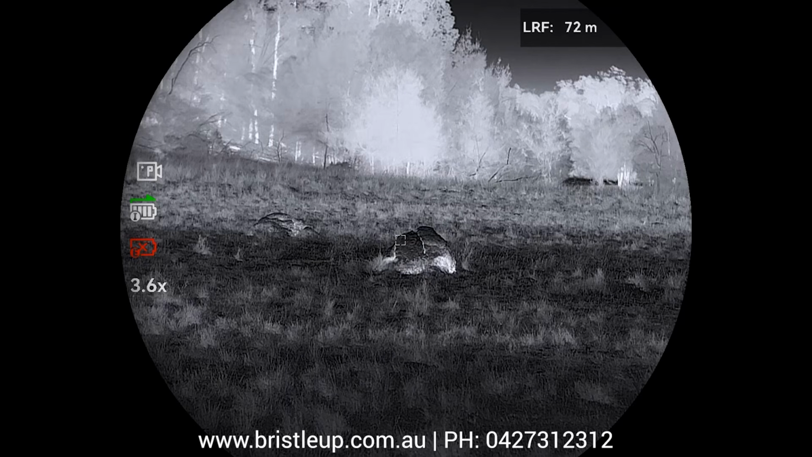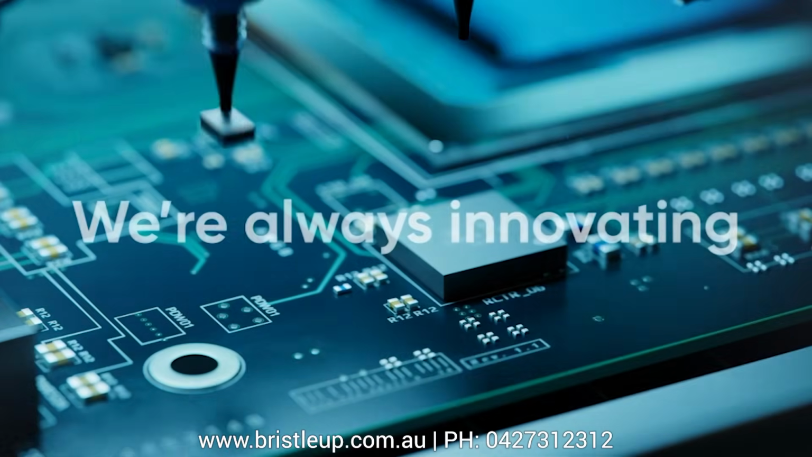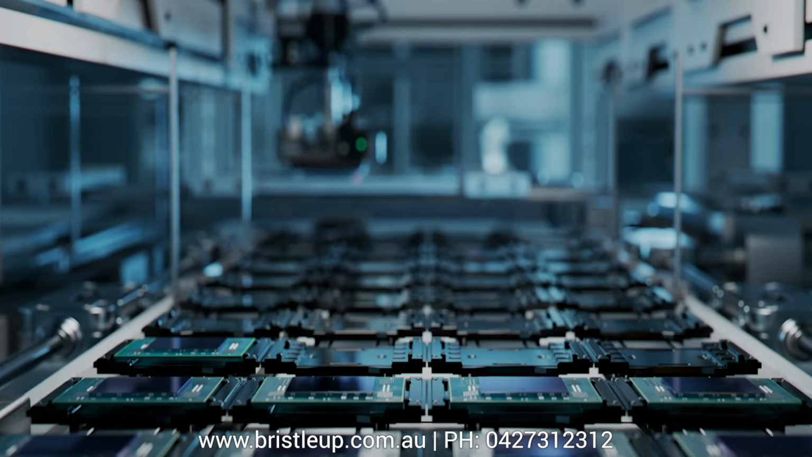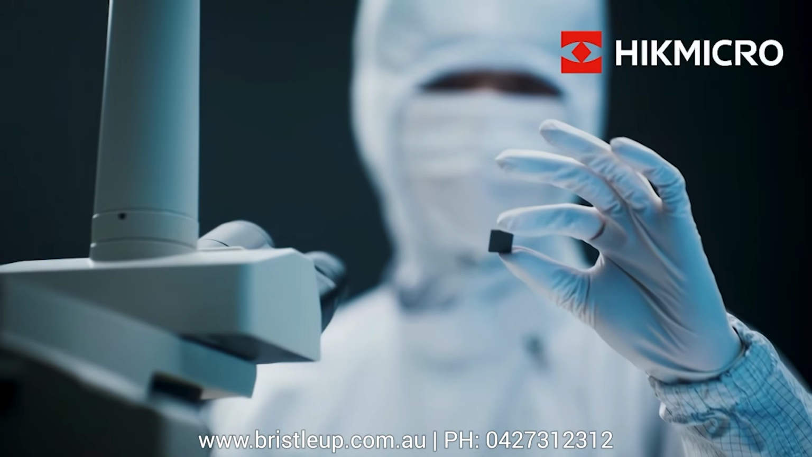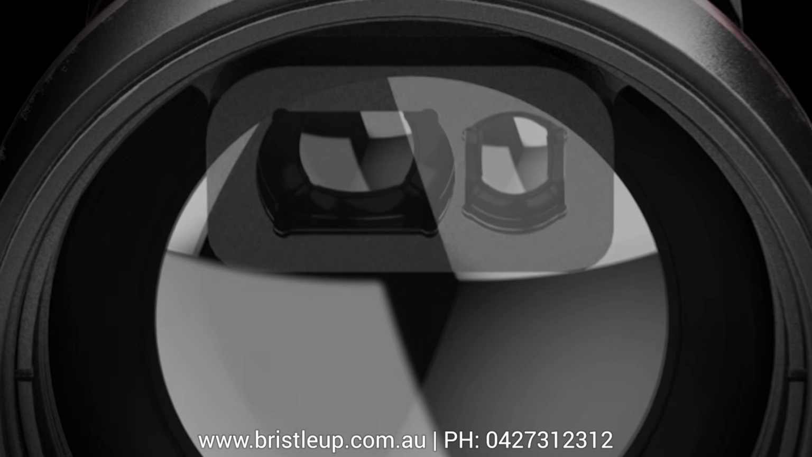As a result, we focus on only stocking and working with companies that have a really good warranty and repair policy in Australia, as well as companies that are highly established and make their own parts. Hikmicro makes most of their parts in-house, and in particular the major ones like the thermal cores and sensors are all made by Hikmicro.